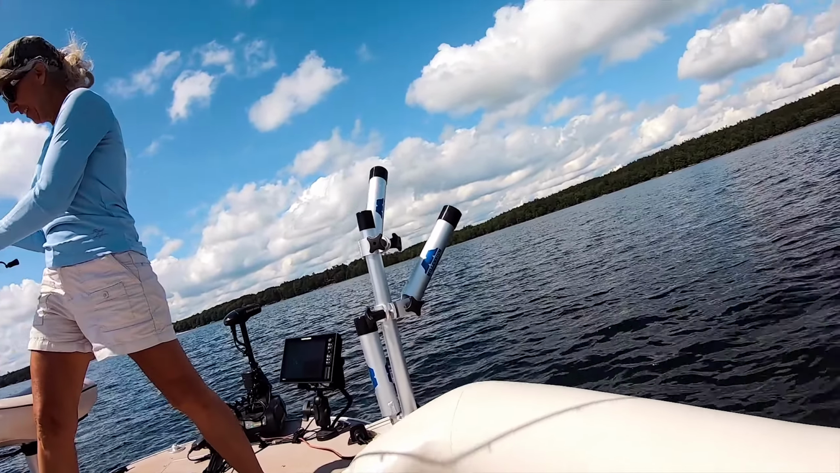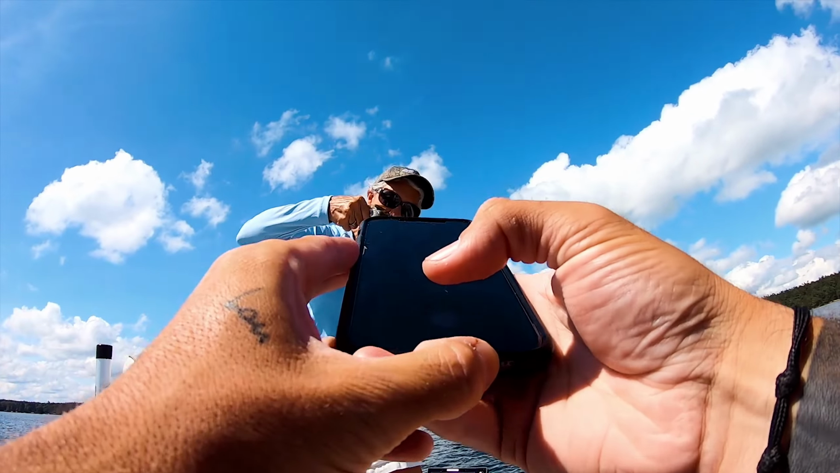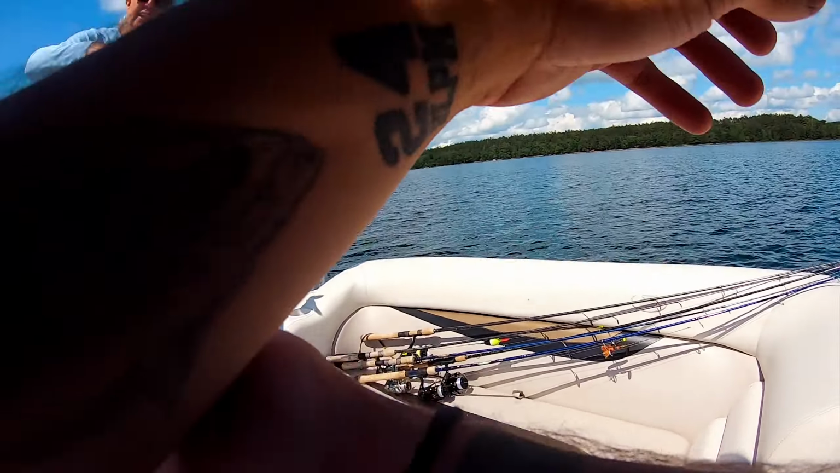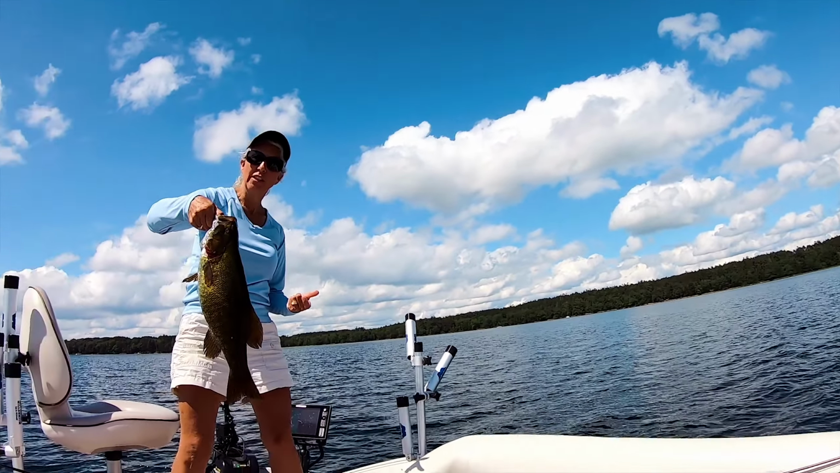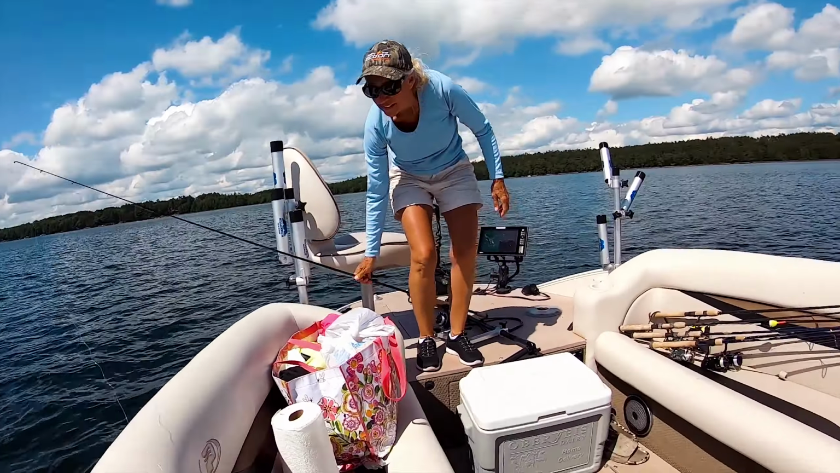Here, I'll open my bail. And this is why we come here. There you go. How many pounds do you think this is? 3 1/4. I don't think it's your biggest snapper. I think this is my biggest ever, I can promise you. Really? This is huge. Gorgeous smallie. We're 100% over 40 fish, without a doubt.